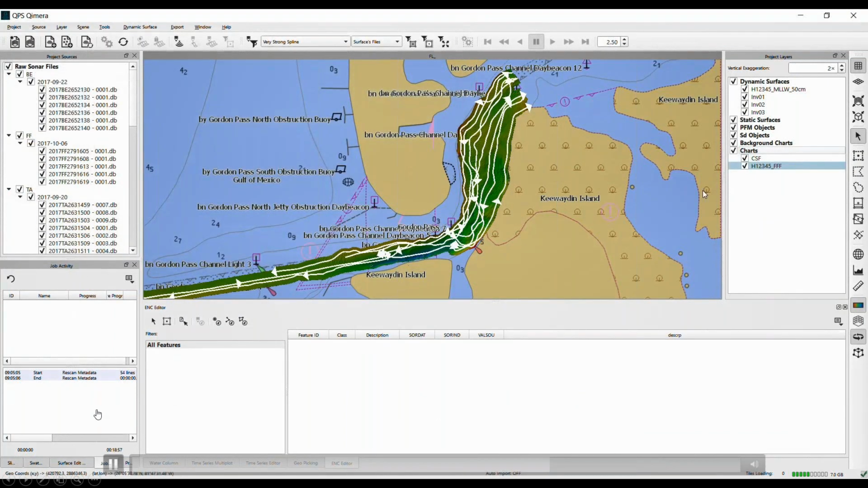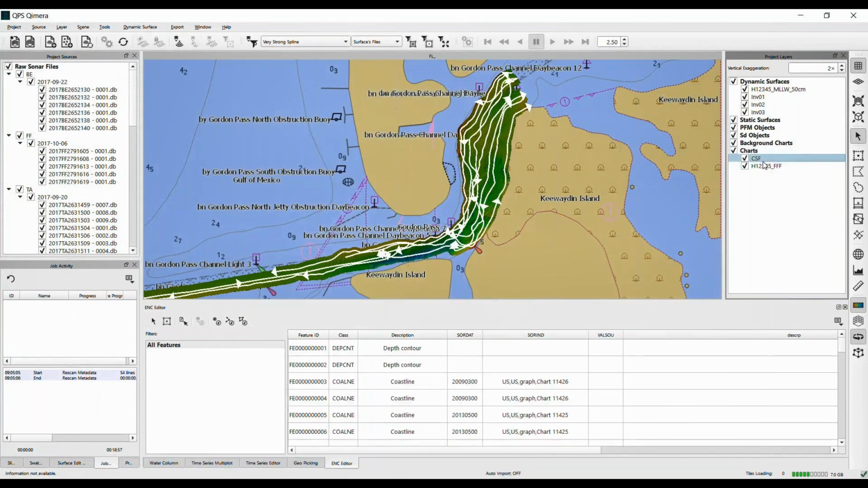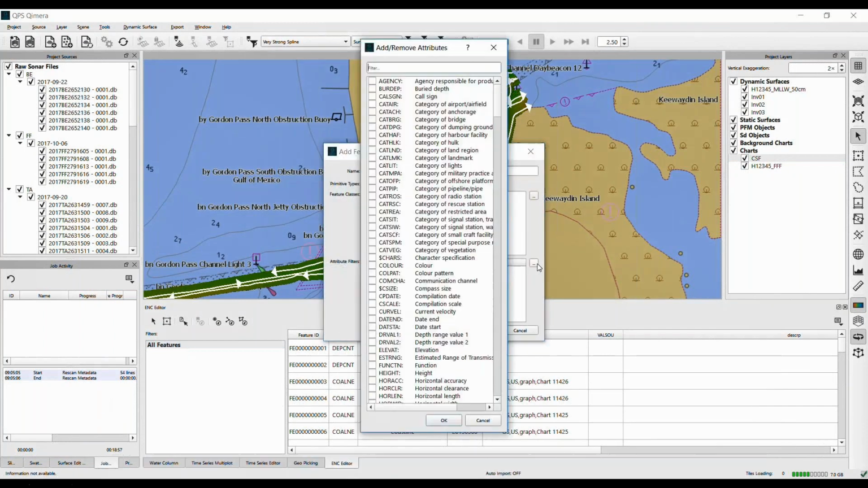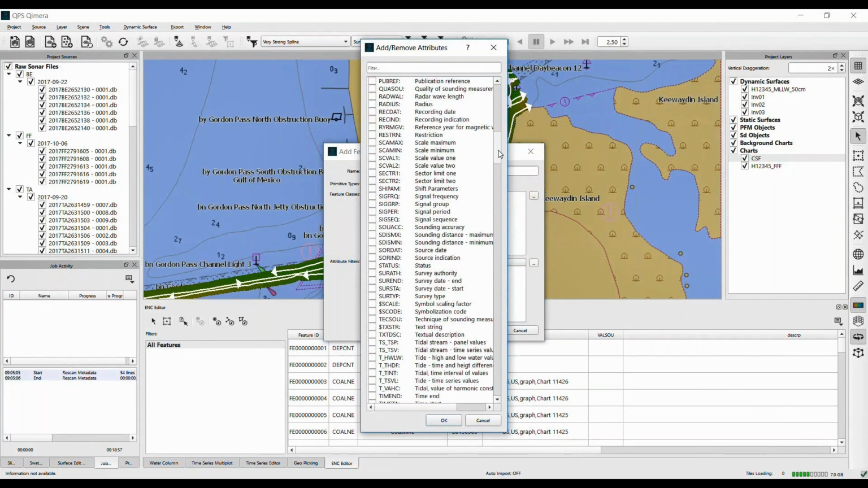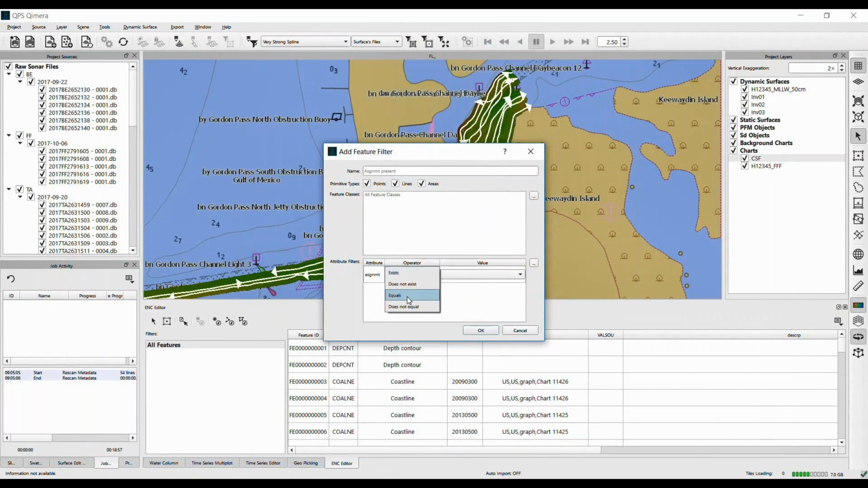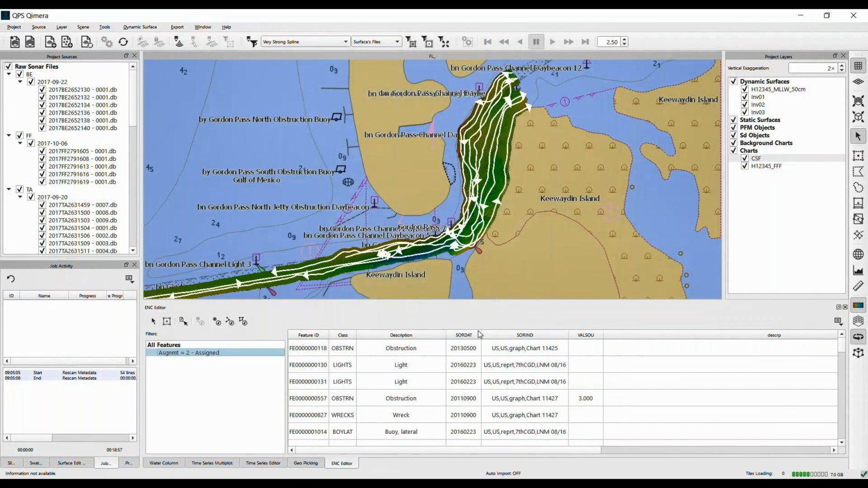And then what I'm going to do is, you noticed in my CSF file, these are typically pretty bloated. There's a lot in there. And so I want to filter those down. I want to filter what I'm looking at. So I'm creating a filter right now. And so we have here all the S-57 attributes, including customized attributes that NOAA uses, specified per an XML file. So I'm choosing the assignment attribute, and I'm going to set that equal to assigned. So now I have a subfilter of only assigned features.